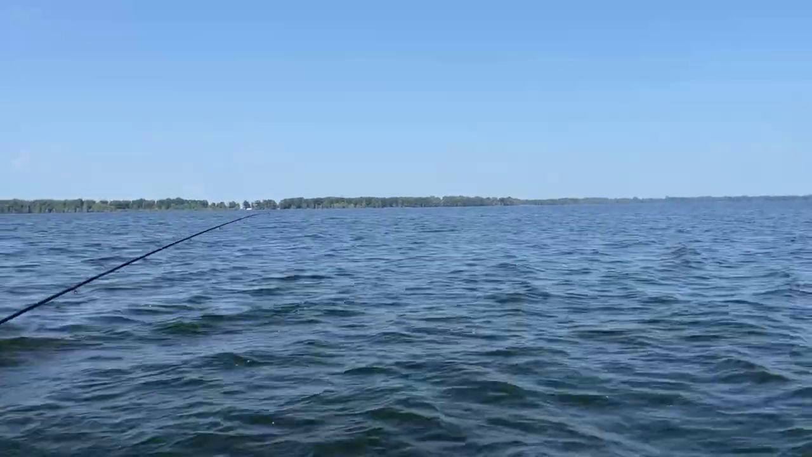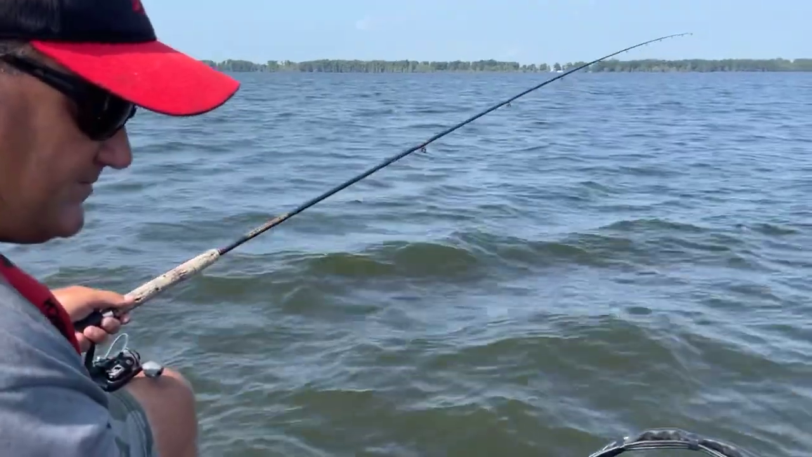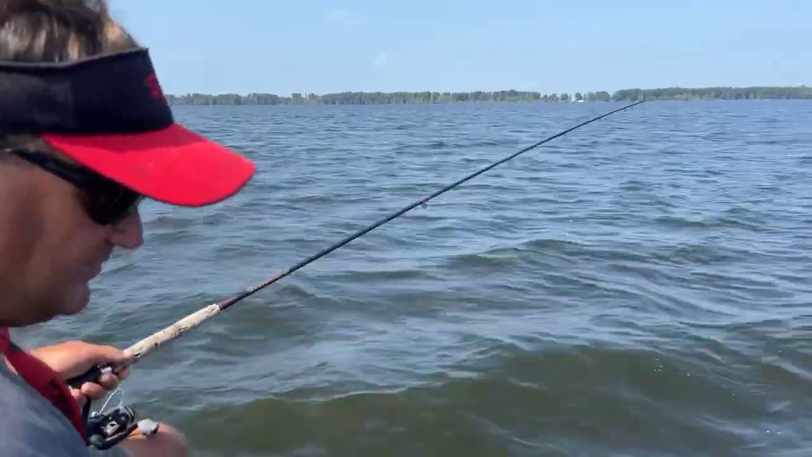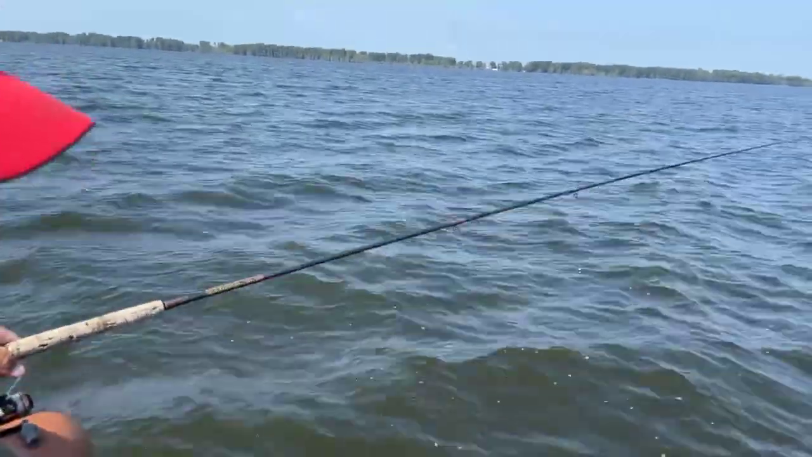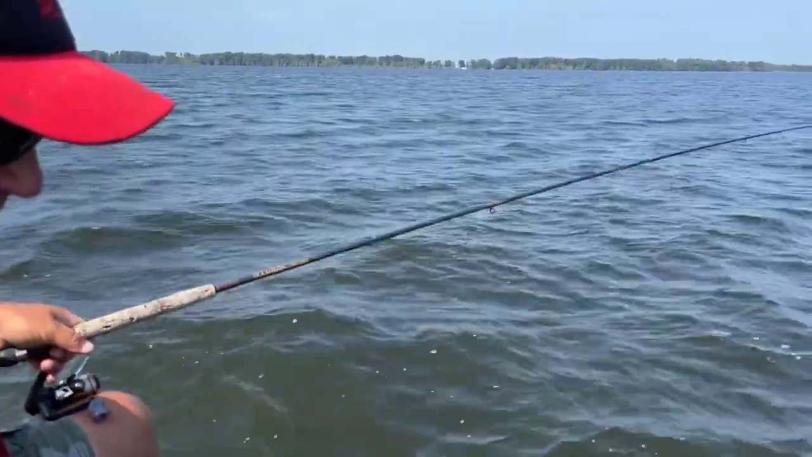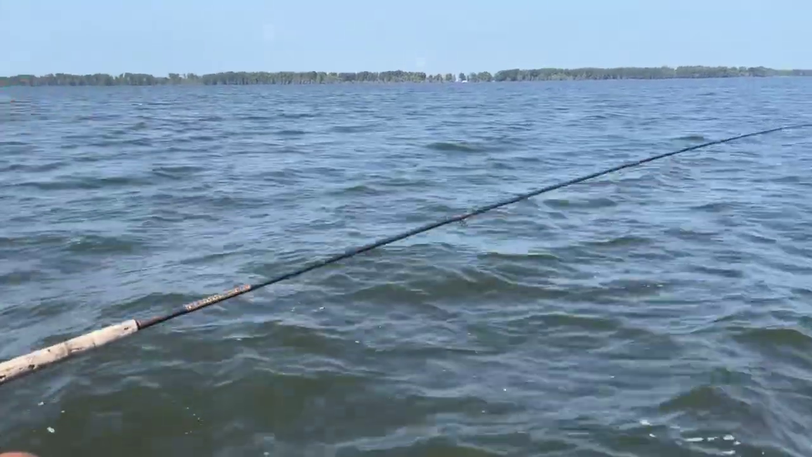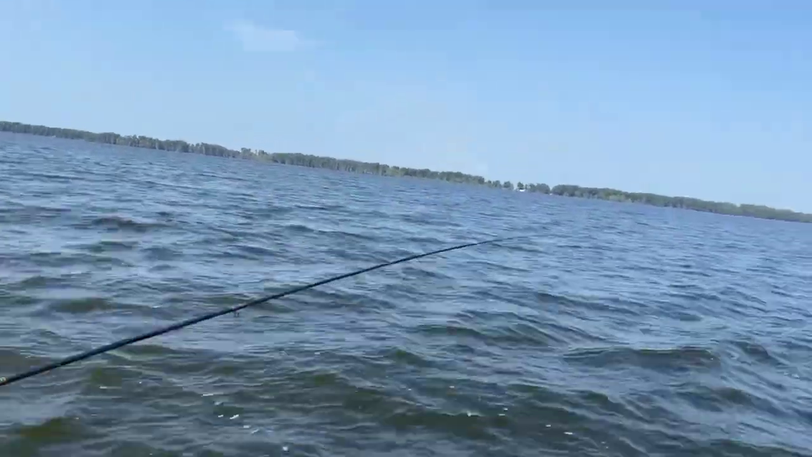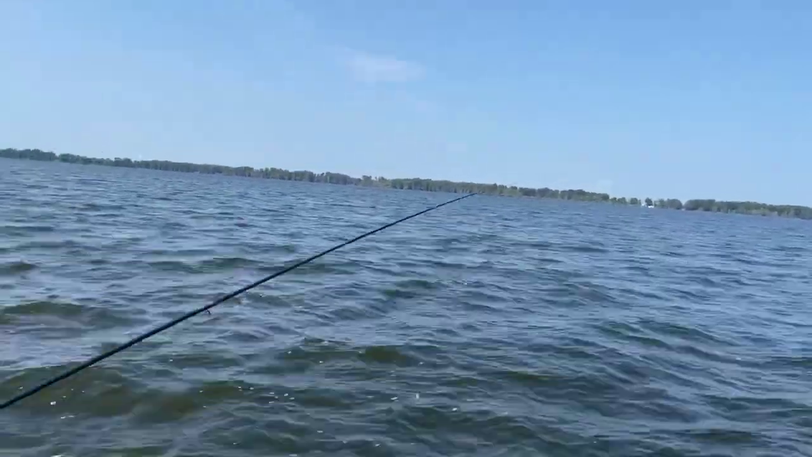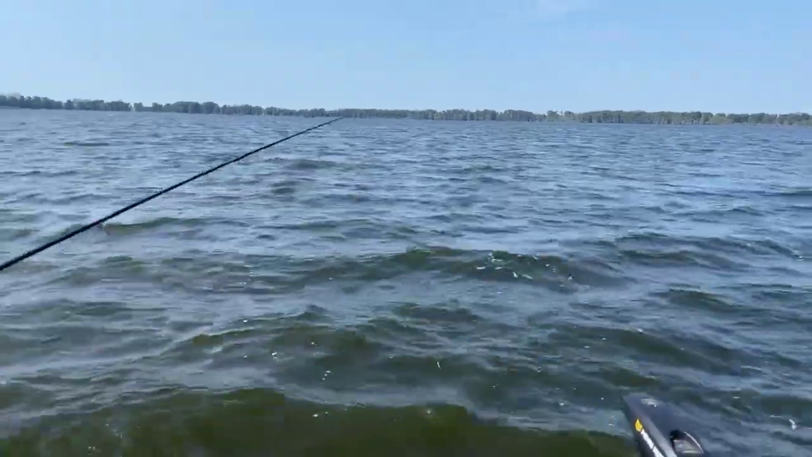Running around right now looking for a big one. That's another thing about crappie.